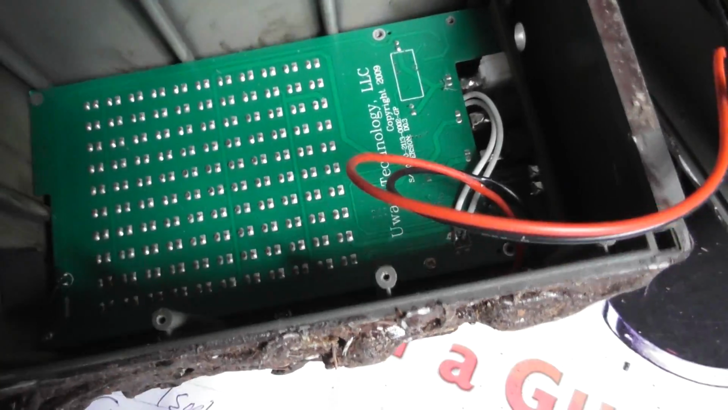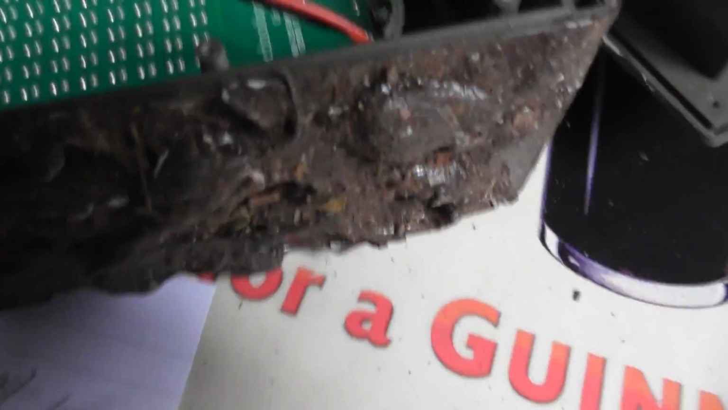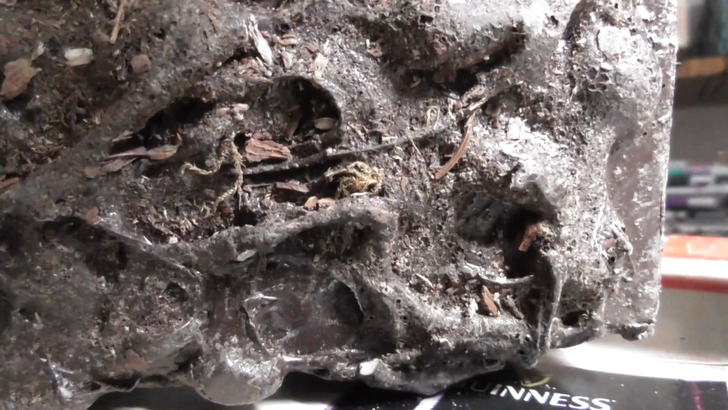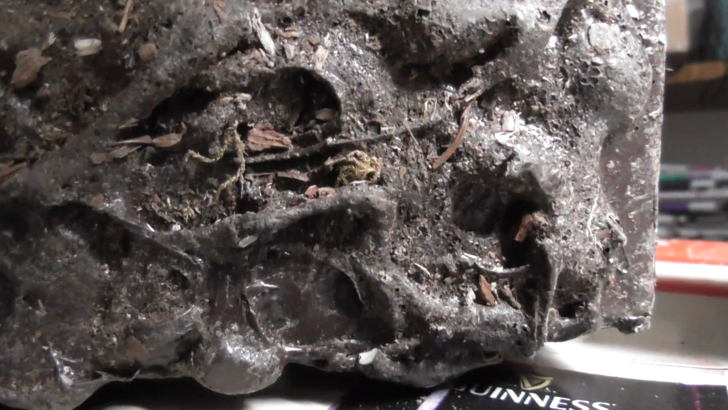Okay, so I'll carry on unscrewing. I'll make a video too once I've unscrewed that. Actually, I'll attempt to do it now. Hold on. I've only got a couple more screws to do, so I might as well try and do it now. And I can have a look underneath the circuit board, see if I can see anything amiss.